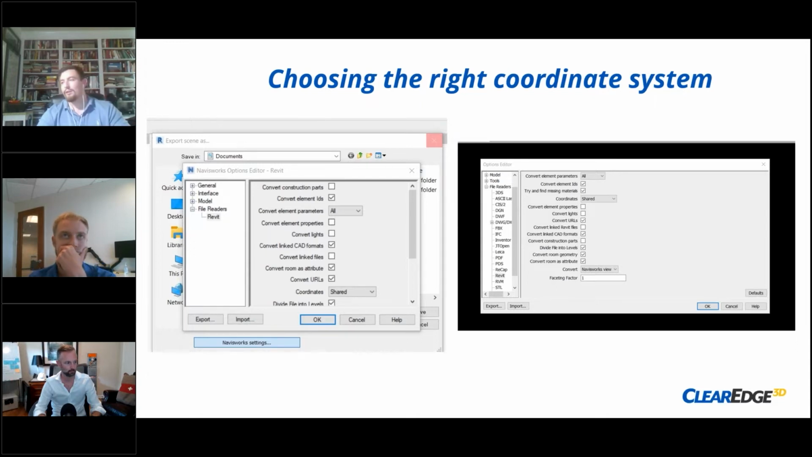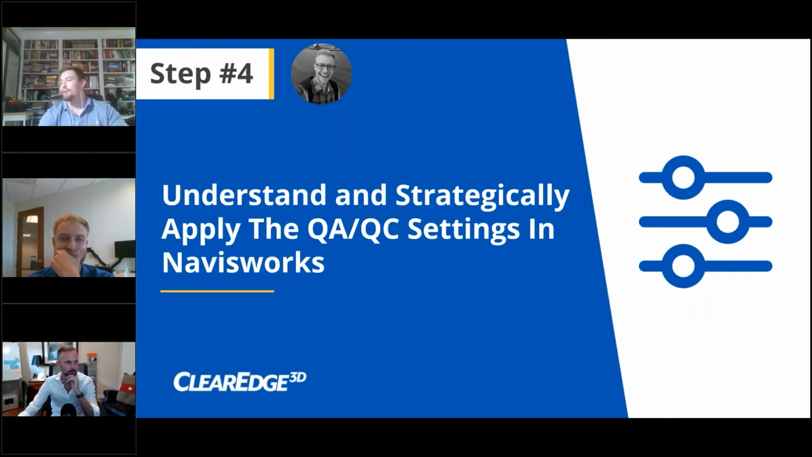So that's the big thing, stressing the importance of using the coordinate system as a ground truth. And then a couple of points where, if you're either exporting or importing, this is where you choose the correct coordinate system for your data, so that everything will come into Navisworks correctly aligned where it should be. So that's my little piece right there. Let me go ahead, and I guess, Justin, you want to take the floor?